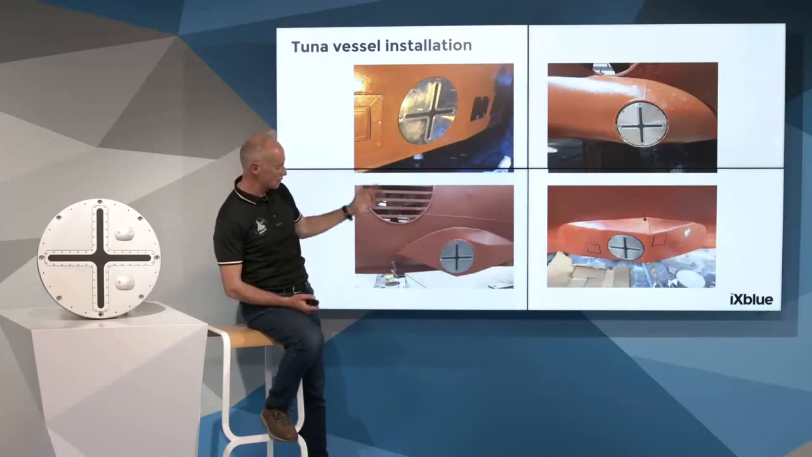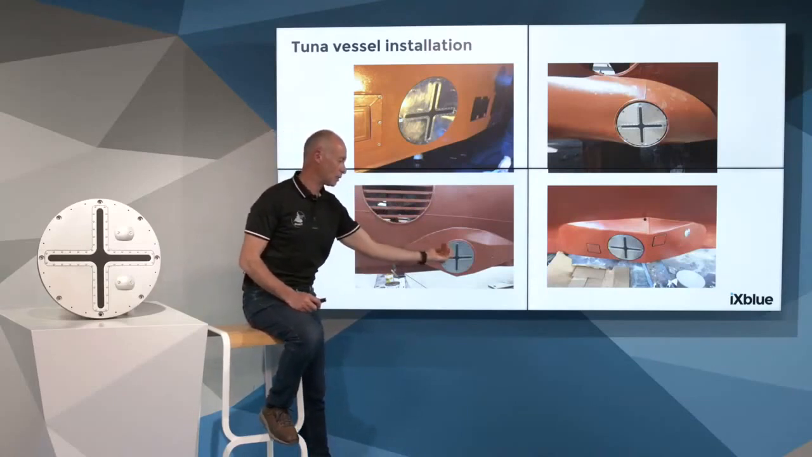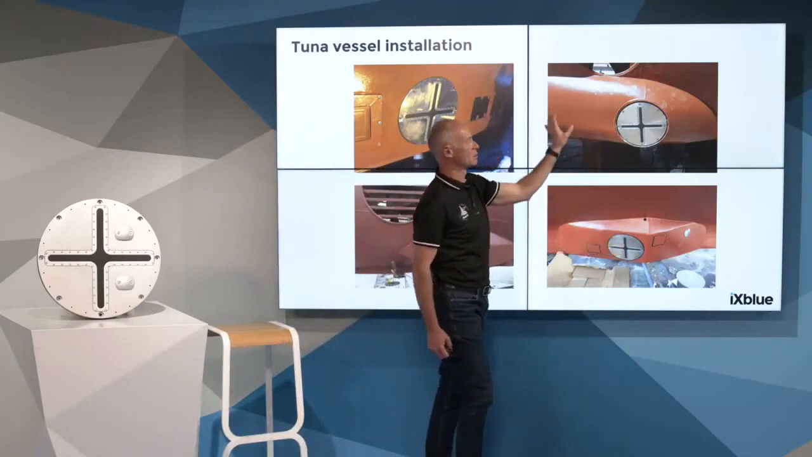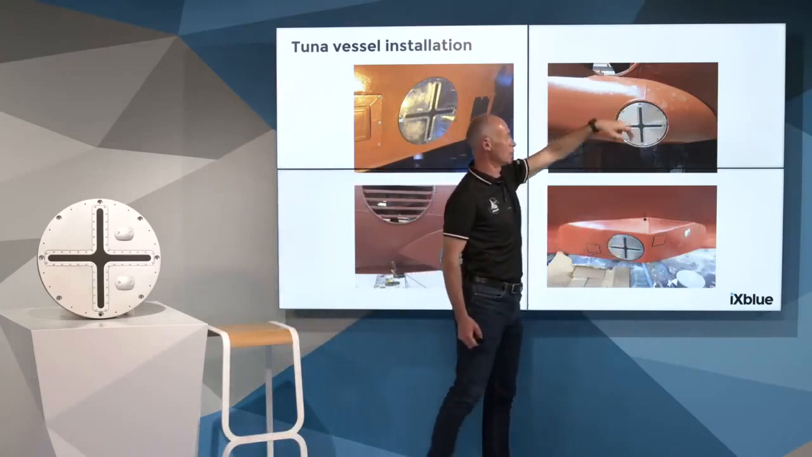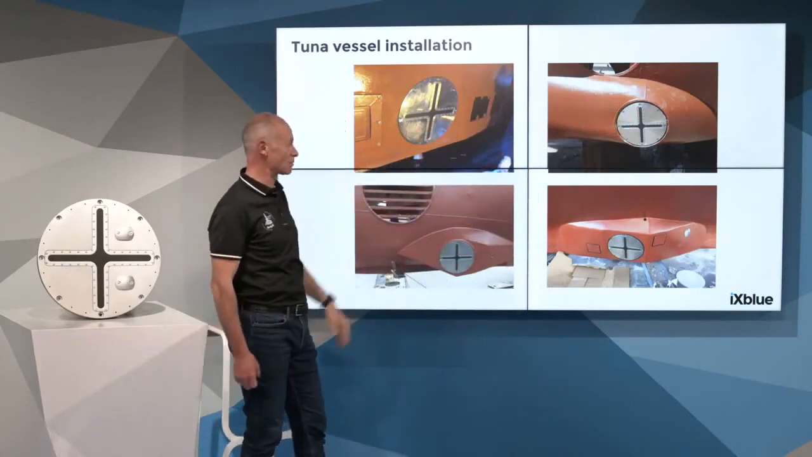This one is an adaptation, a refit of an old vessel. 20 degrees here, 10 degrees here, 30 degrees ahead here, and this one is just below the thruster, and obtaining very, very good performance. This vessel has extremely good performance.